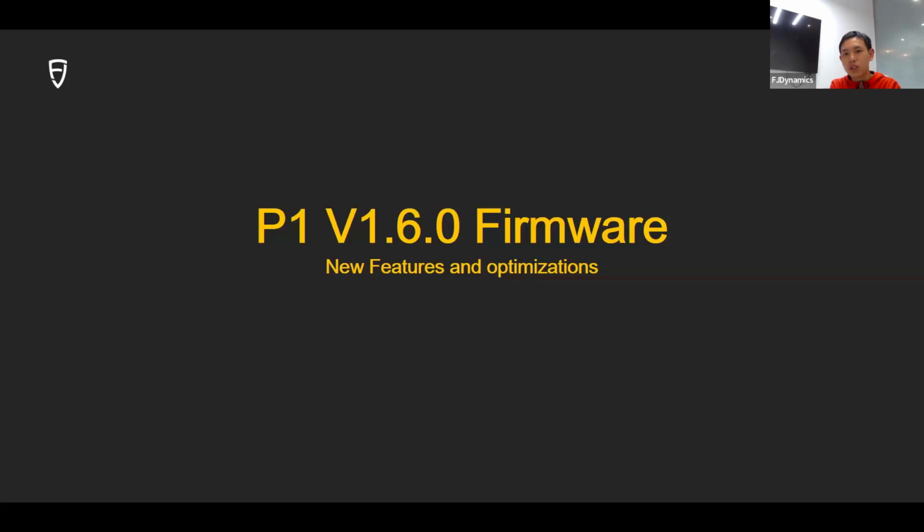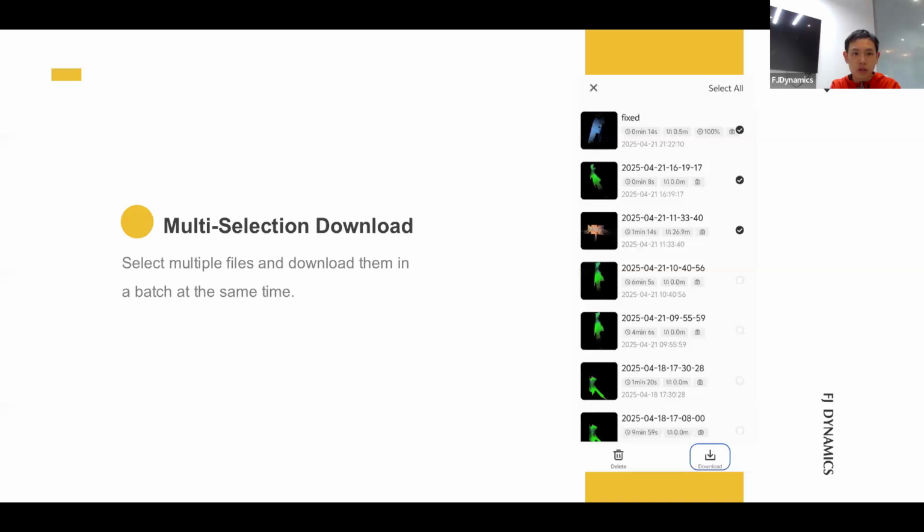And this chapter is for P1 version 1.6 and 0 firmware versions. There are also some new features and optimizations. So first, we support multi-selection download function. This can help you to select multiple files and download them in a batch at the same time. You don't have to choose one, and choose one again. This will eliminate your finger walks.